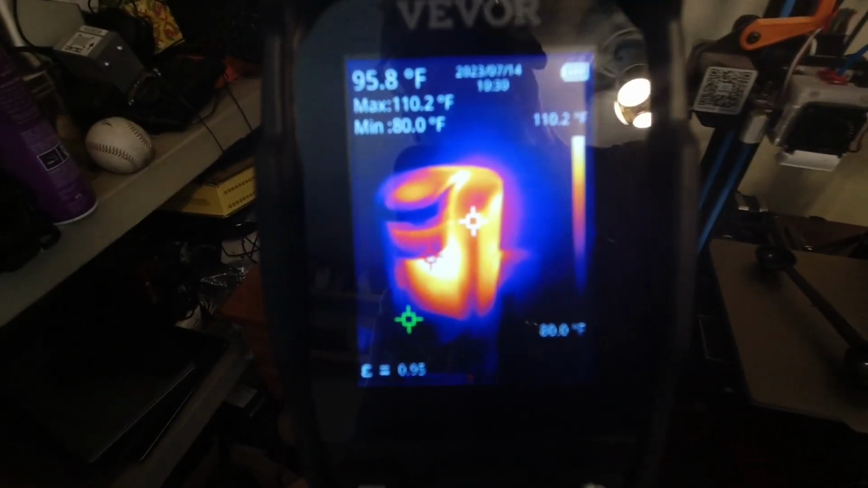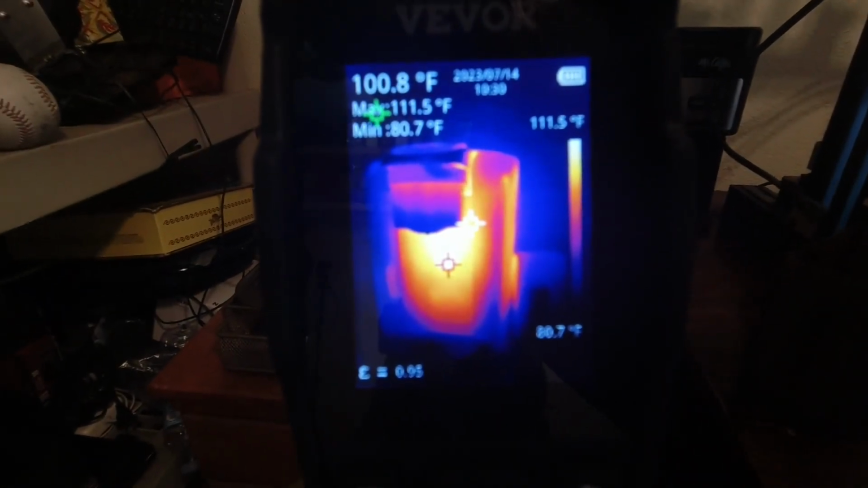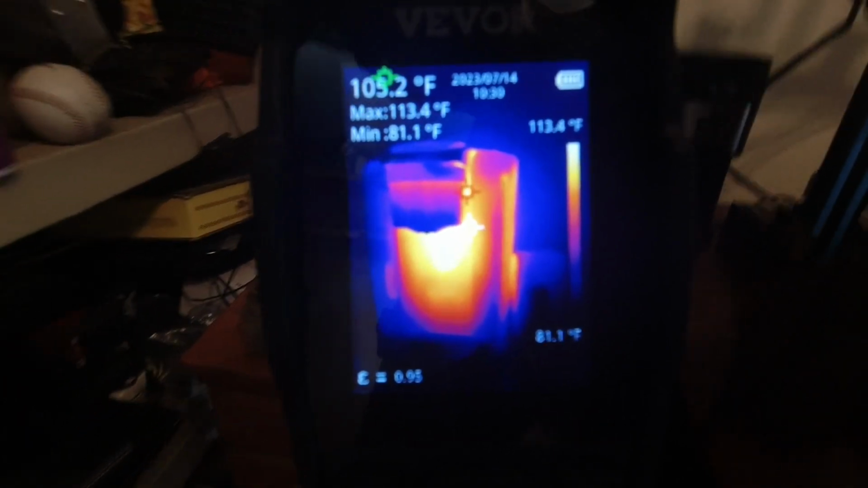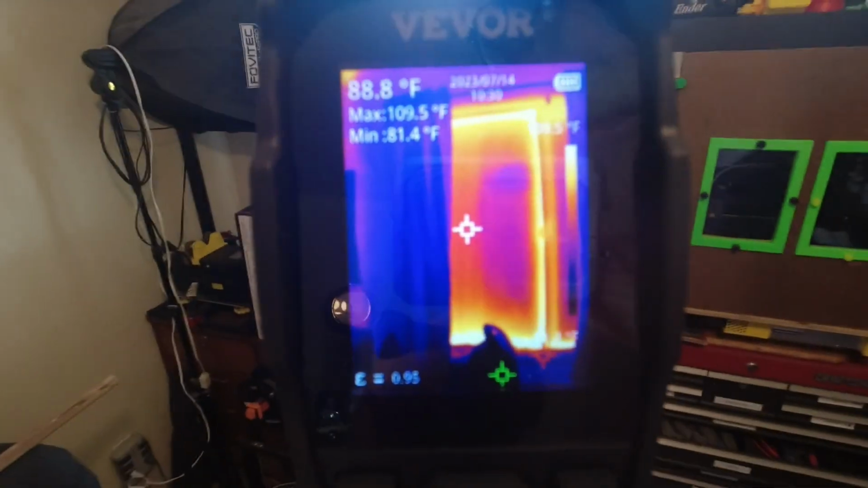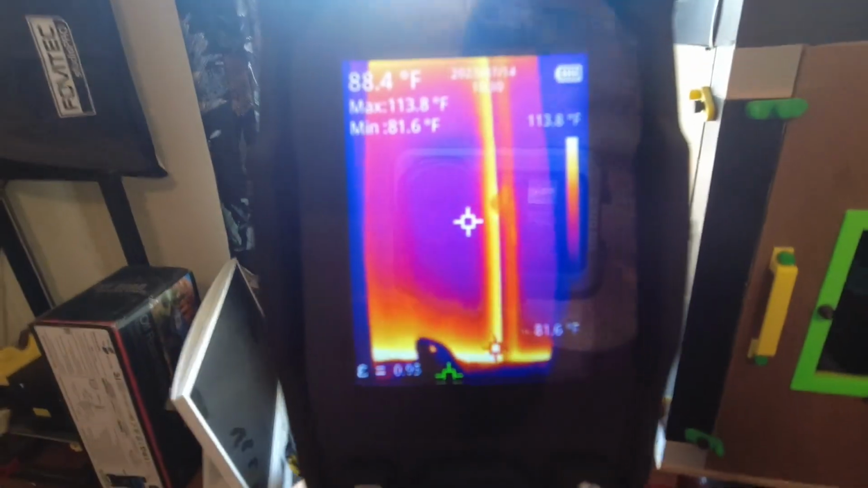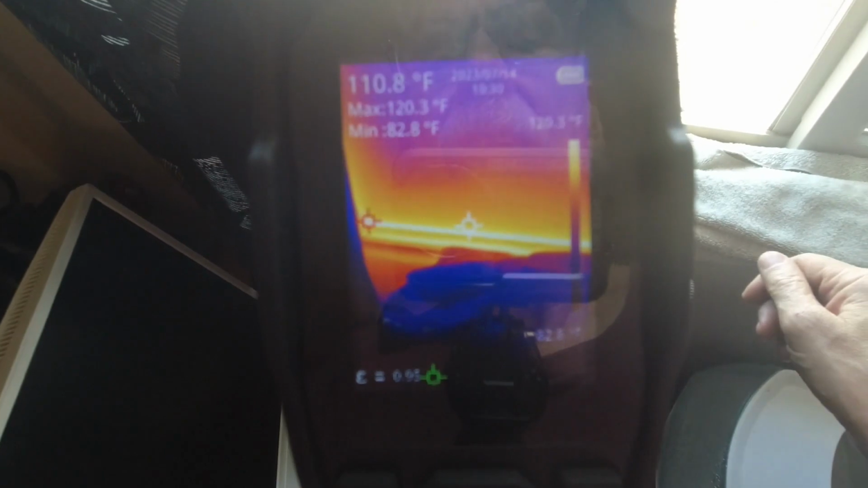Here's my Keurig coffee pot, and you can see right now it's putting out 111, 112 degrees in a room I'm trying to keep cool. So that would be something you definitely want to shut off. Here is my window now. This is a double pane window, but it has an aluminum frame, and you can see the heat level of that aluminum frame.